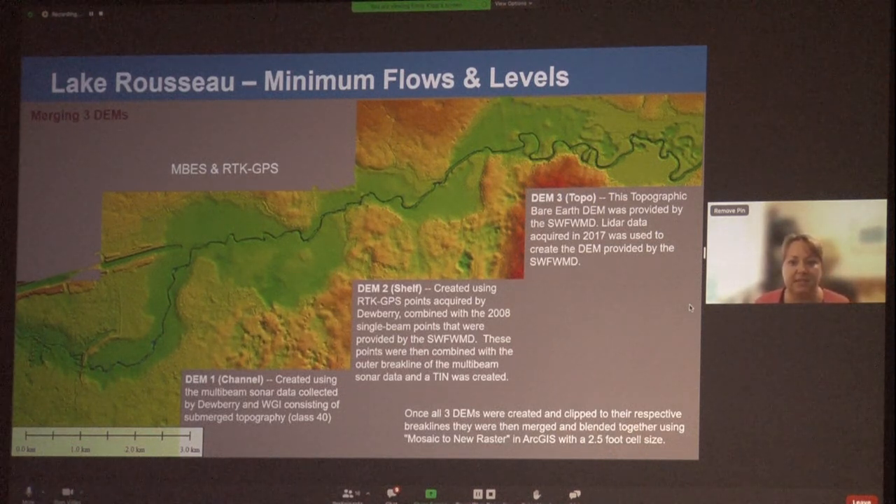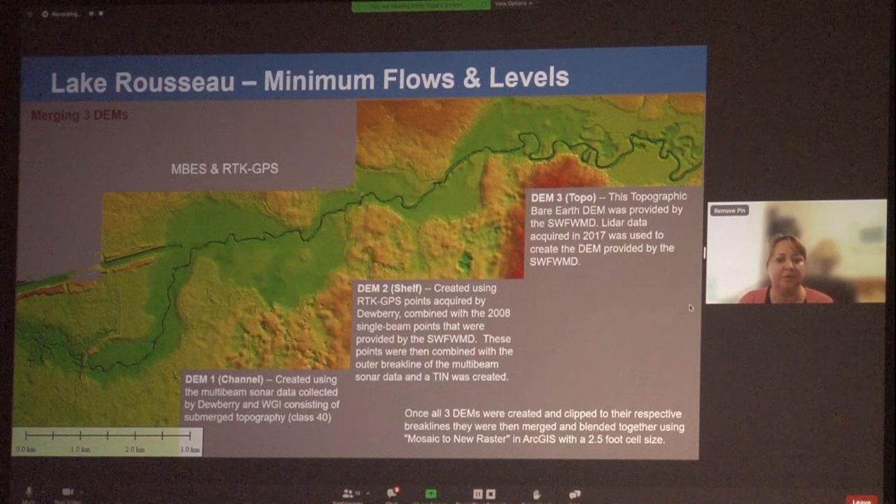Also, we collected RTK GPS pole soundings to fill in the shallower portions of the lake and combined those with existing data that had been taken in 2008. With these previously provided data and new data that we acquired, we first made 3 different DEMs.